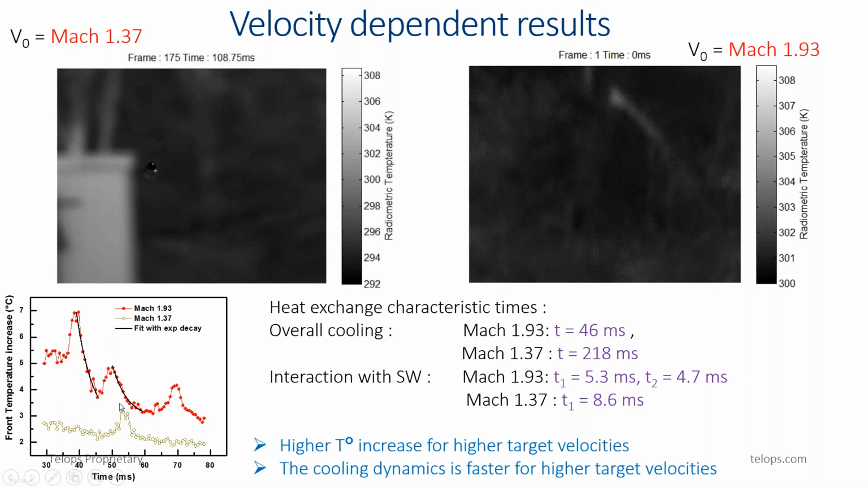Then you can also do some fitting here and extract the heat exchange characteristic times of the overall cooling, and also with the interactions with the shock waves, and get deeper insight into the science, available for scientists studying those heat exchange problems, but also available for engineers, for example, working on a material fabrication process.